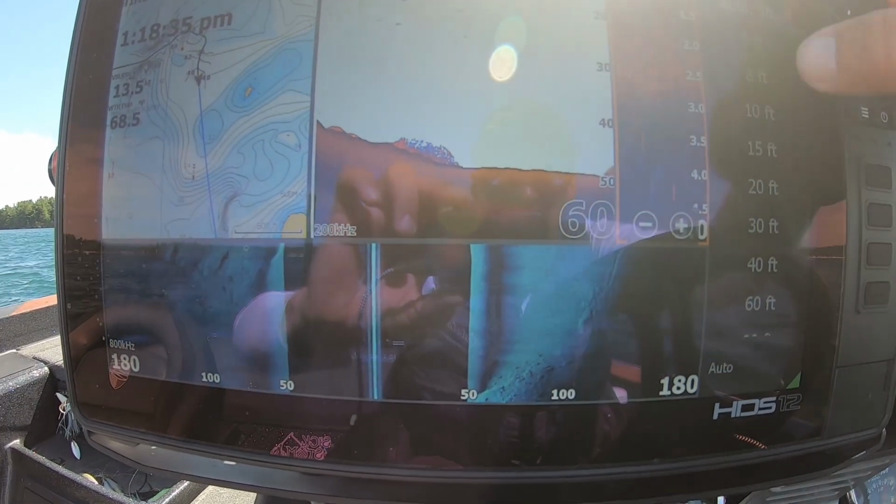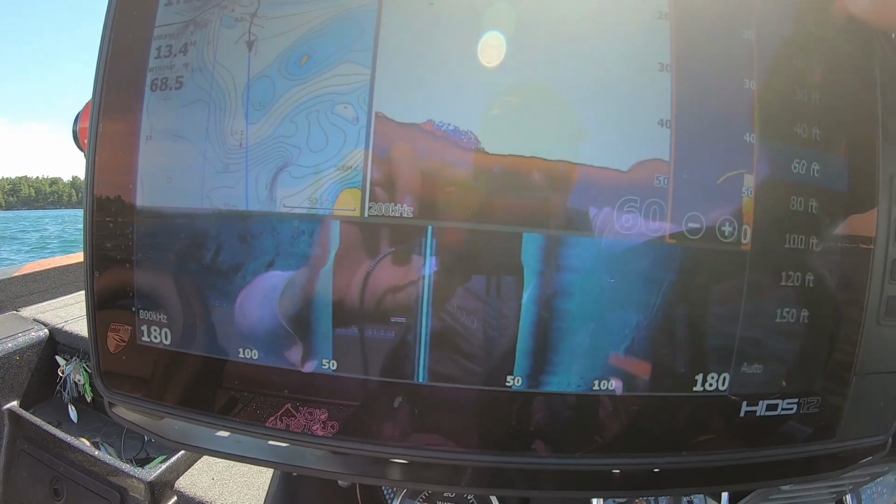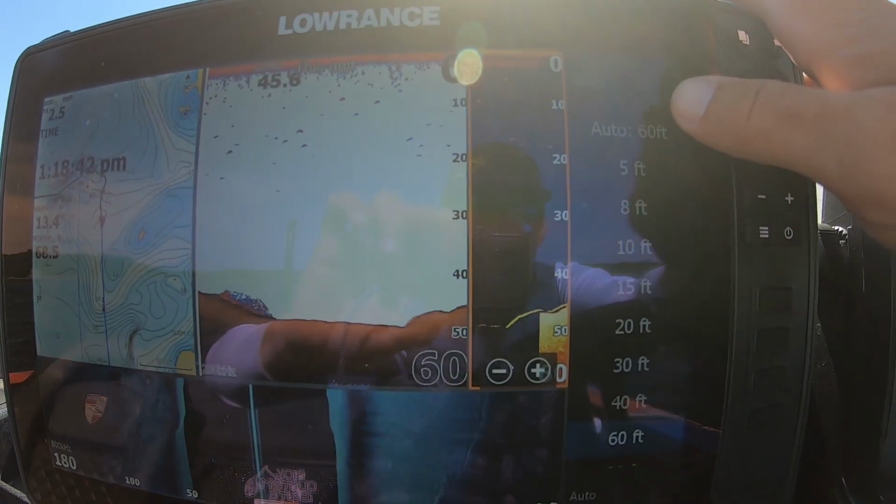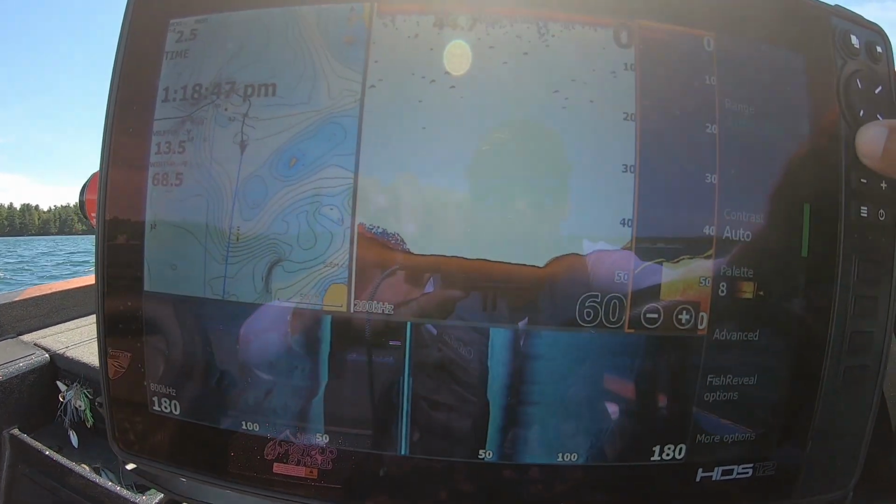Sometimes you have to reset the auto depth. Just put it to 60, back to close to what it was, go back to auto, and it'll just readjust itself. It just gets out of calibration every once in a while.